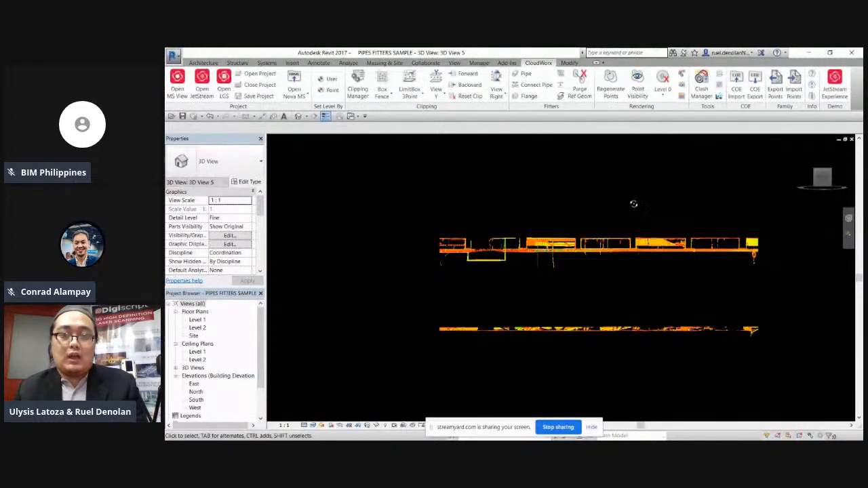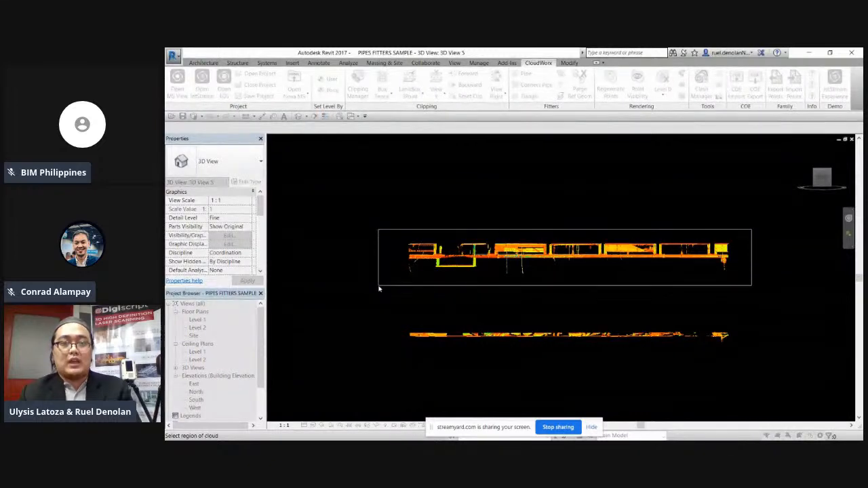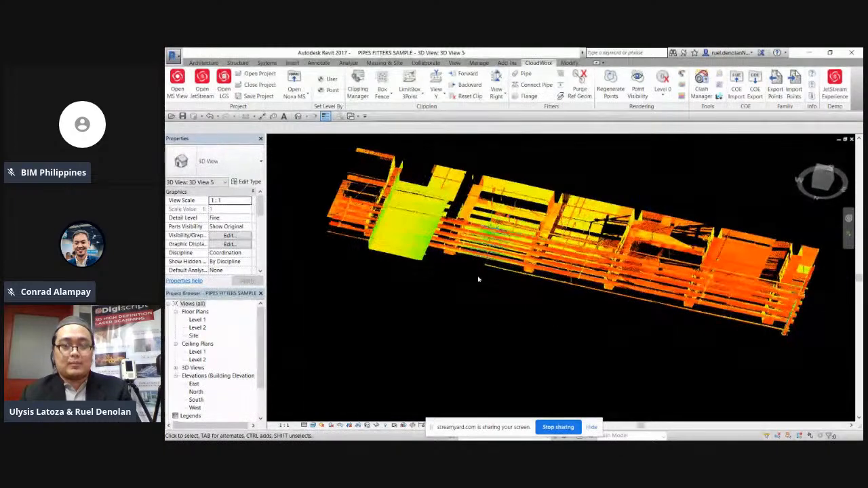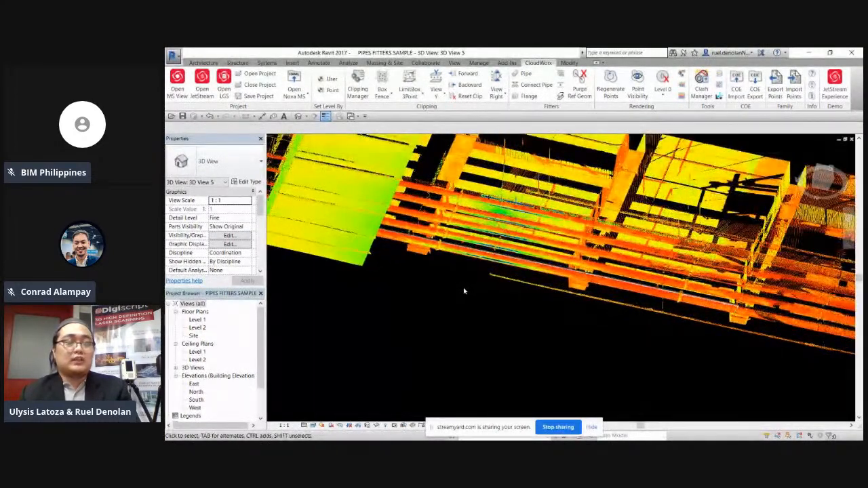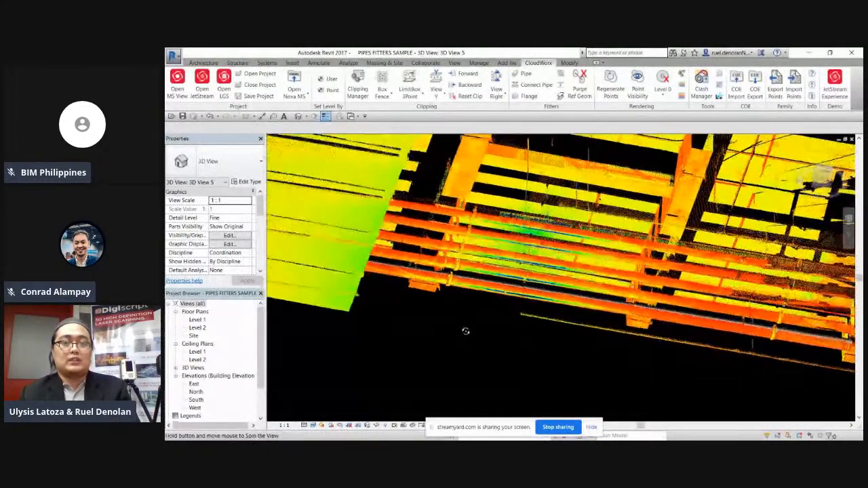So right now, meron akong maliit na example lang dito ng pipework. Again, i-fence ko lang yung kailangan natin. Hindi na natin kailangan yung flooring, no? Ngayon, i-model natin si pipeworks. So nakatingin ako from ibaba. Nakatingin ako sa baba. Pataas yung view natin, no?